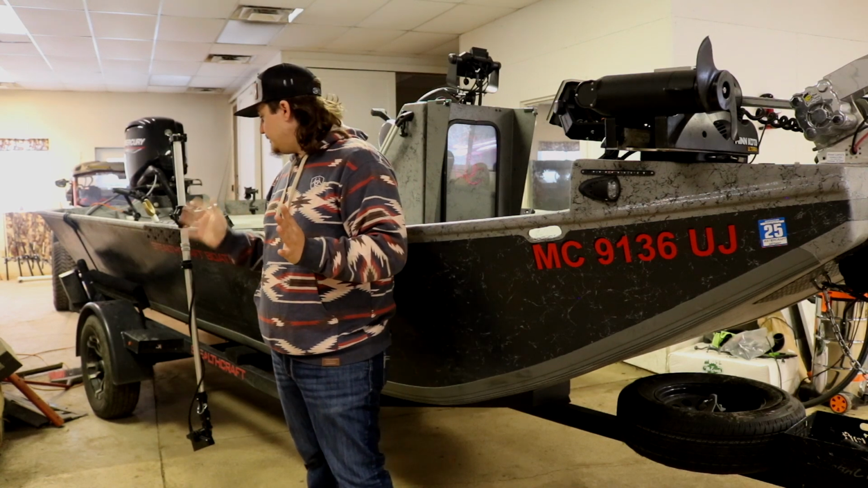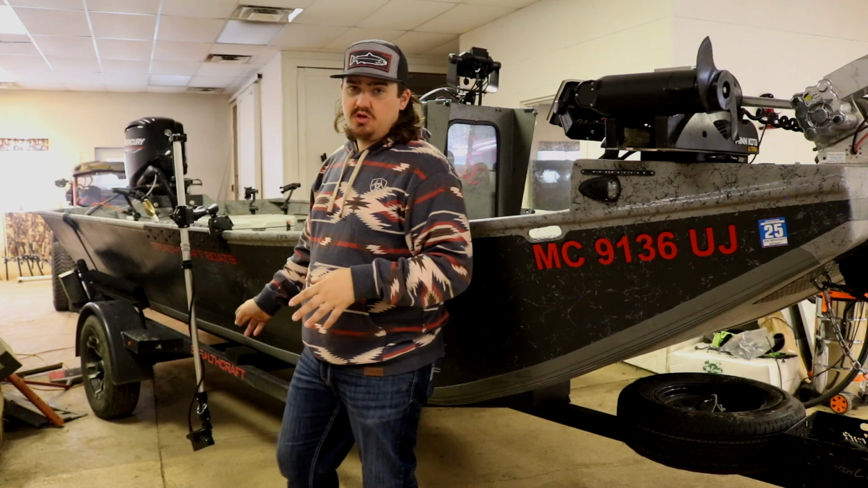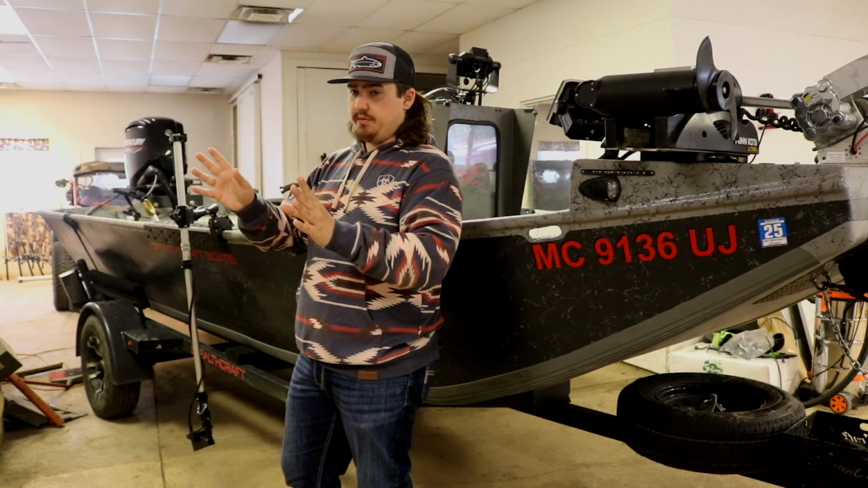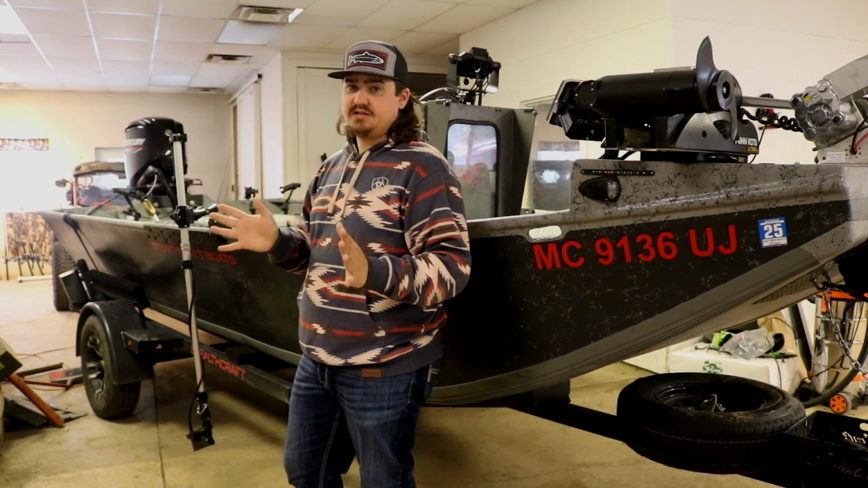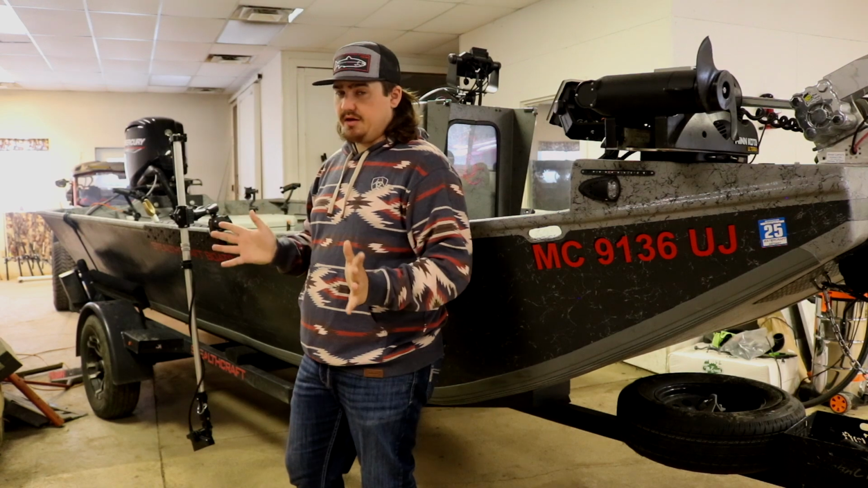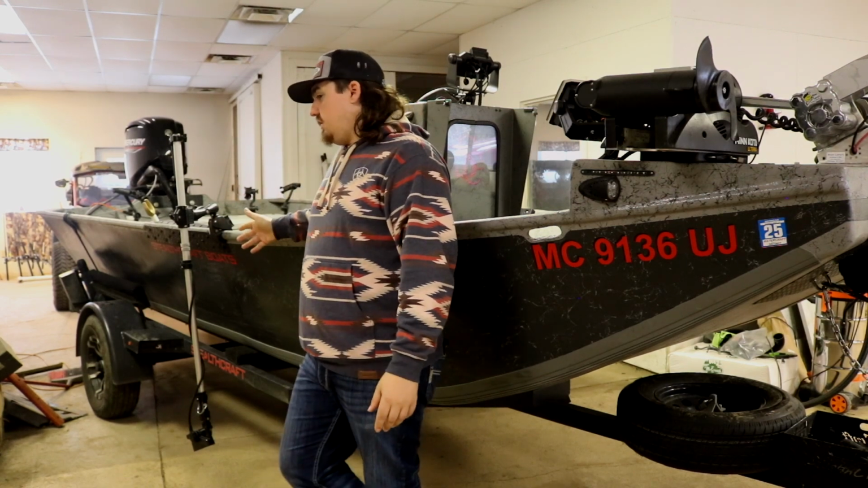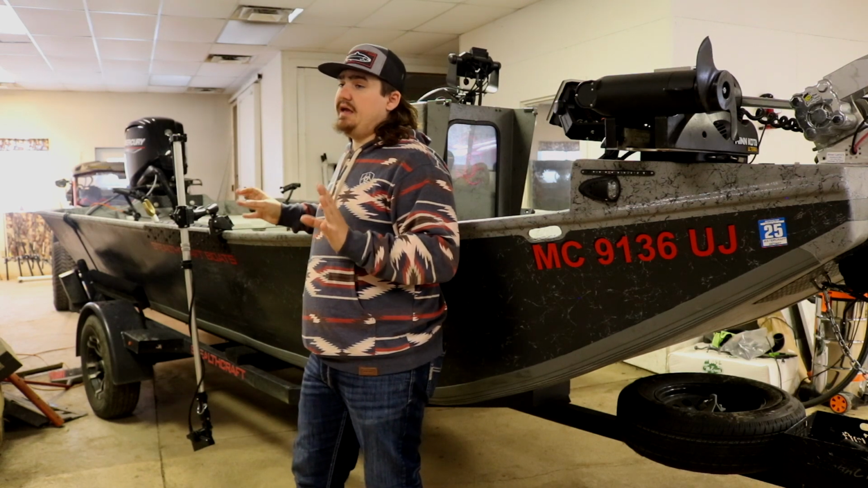It's just a blast. But anyways, I'm going to try to learn perspective mode on this so I can use it to find fish that are maybe further from the boat, or a little bit deeper, or in darker water, that I can't necessarily just sight fish like I'm accustomed to.